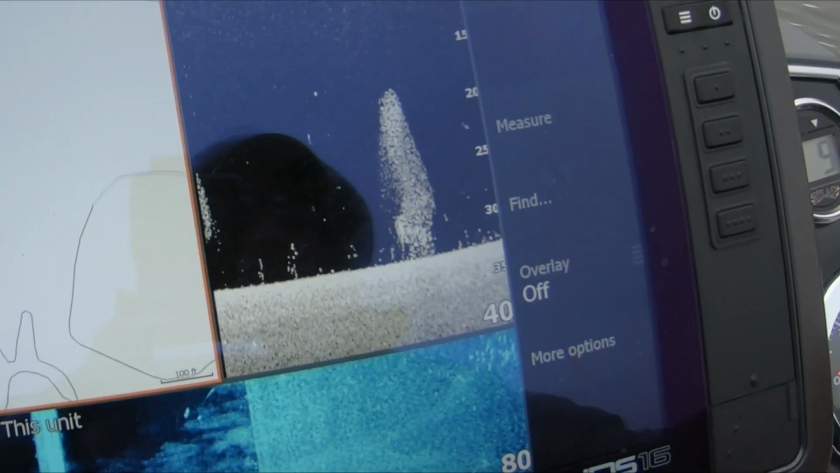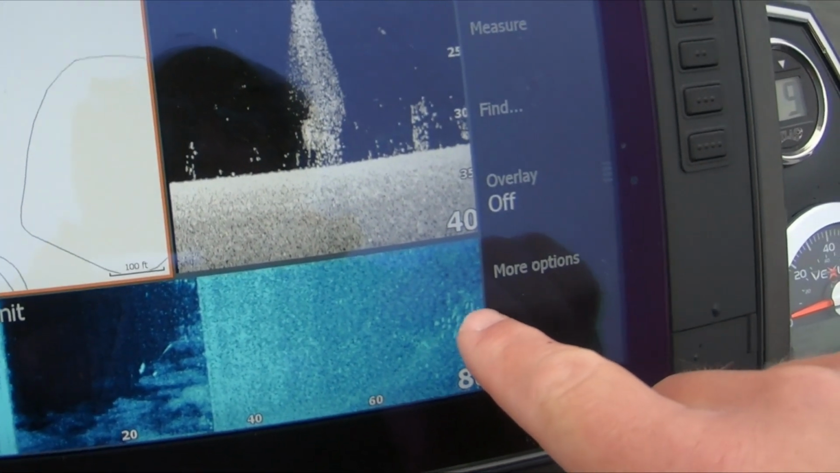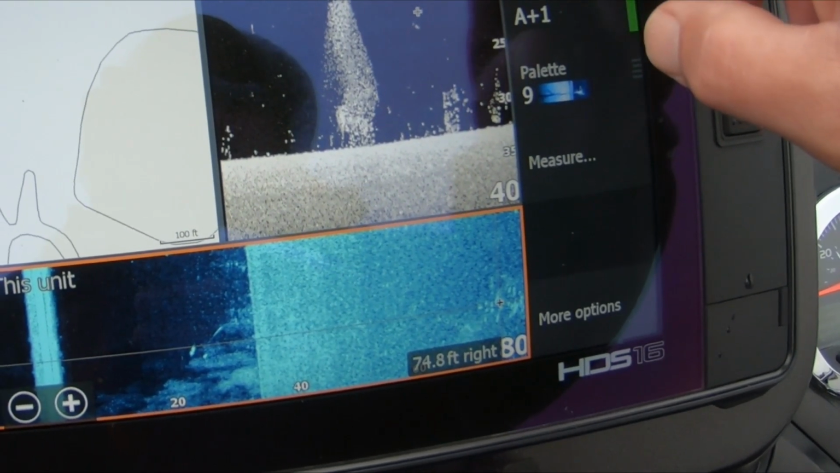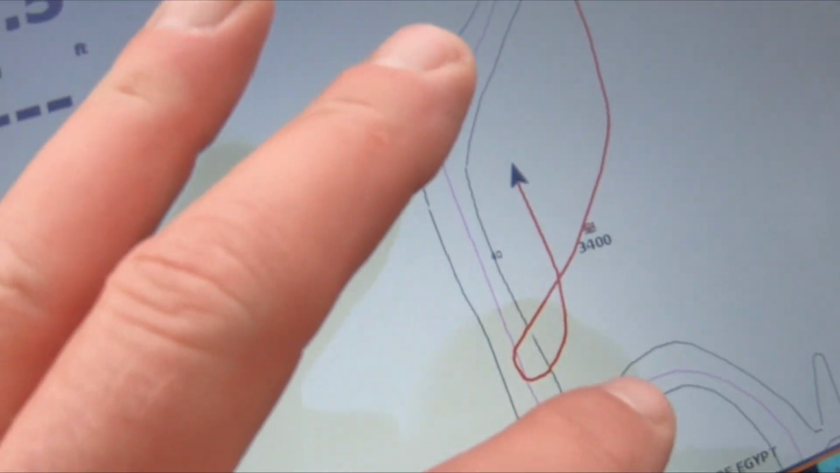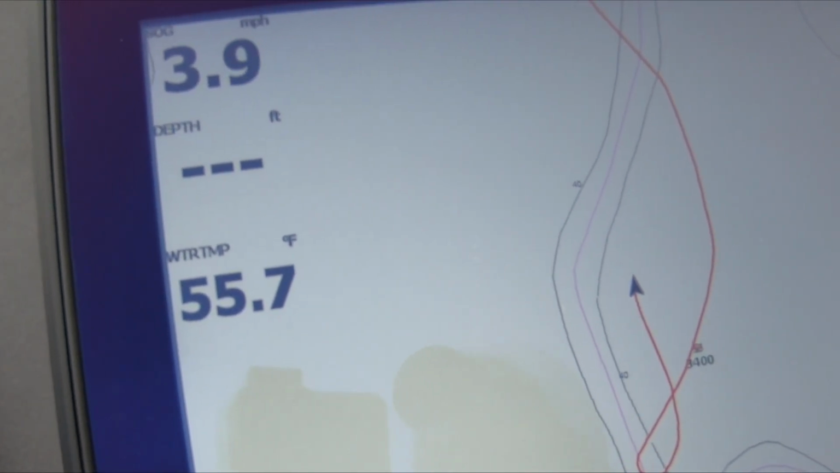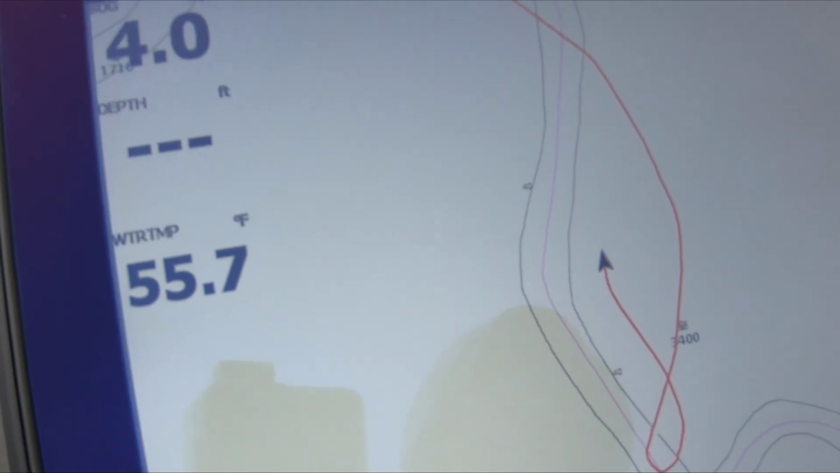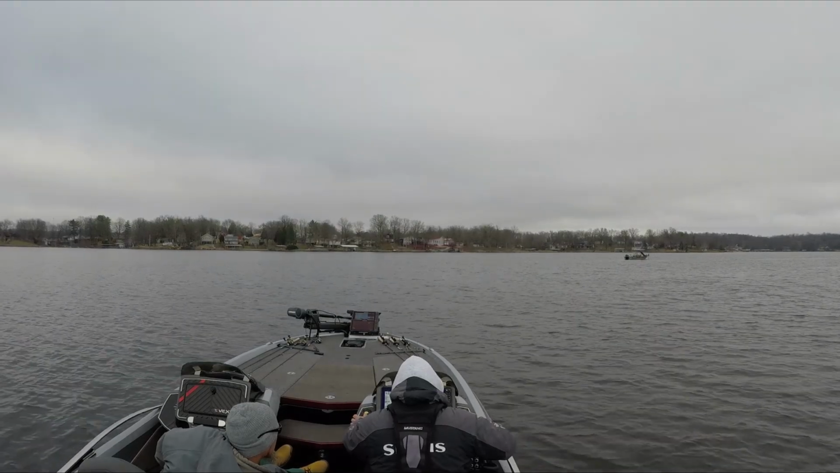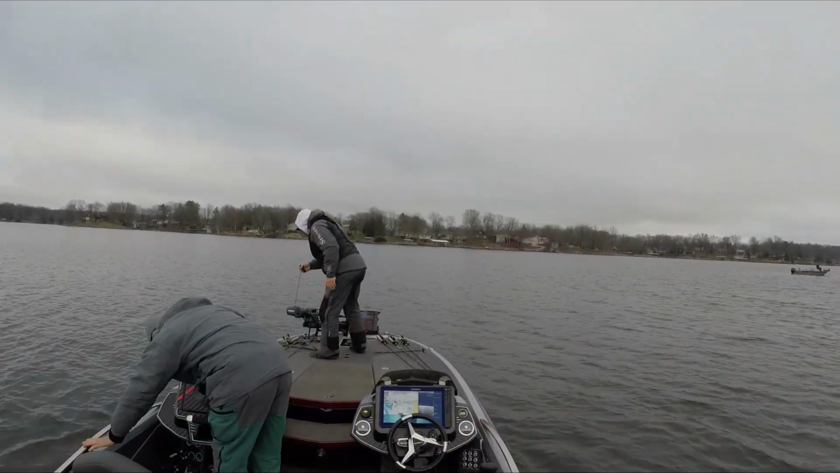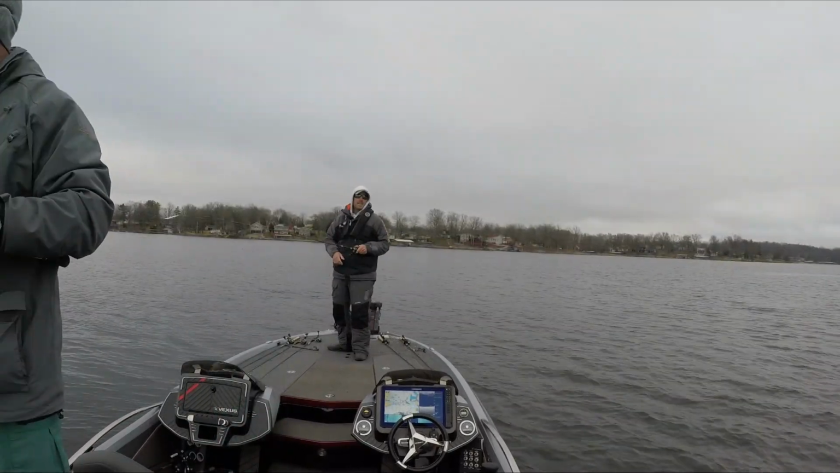Big shad. It's kind of scattered. Those are probably bass right there. That's a nice group of bass right there. We'll put a waypoint on those. Just idling around so you can see this creek channel. Just kind of idling along the outside of this creek channel, and there's a bunch of boats out here today. It's pretty crazy. Everybody's got the same idea. Just hunting and pecking, hunting and pecking.